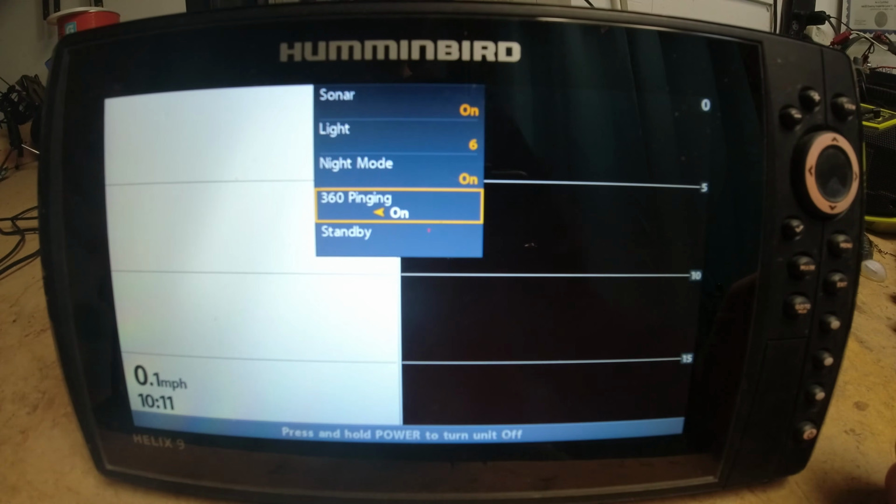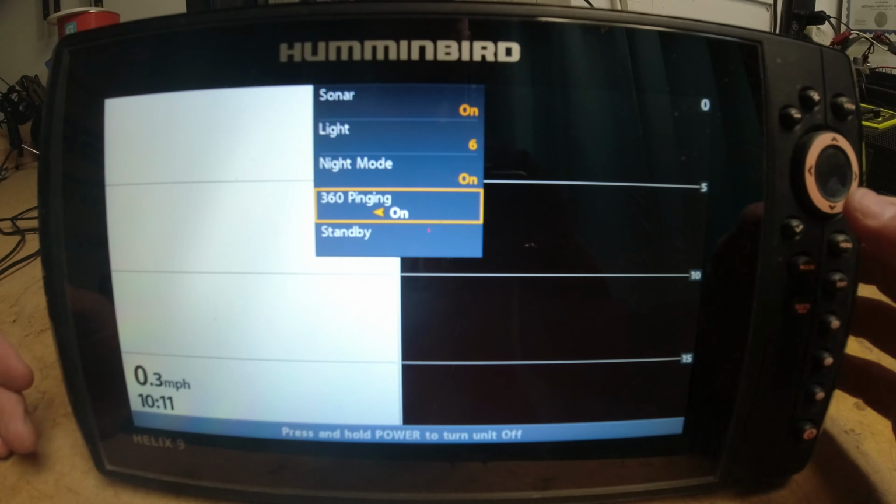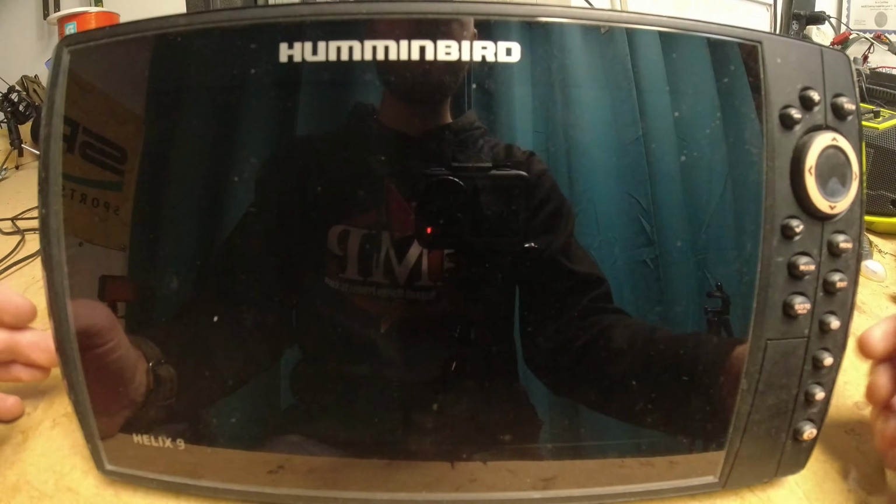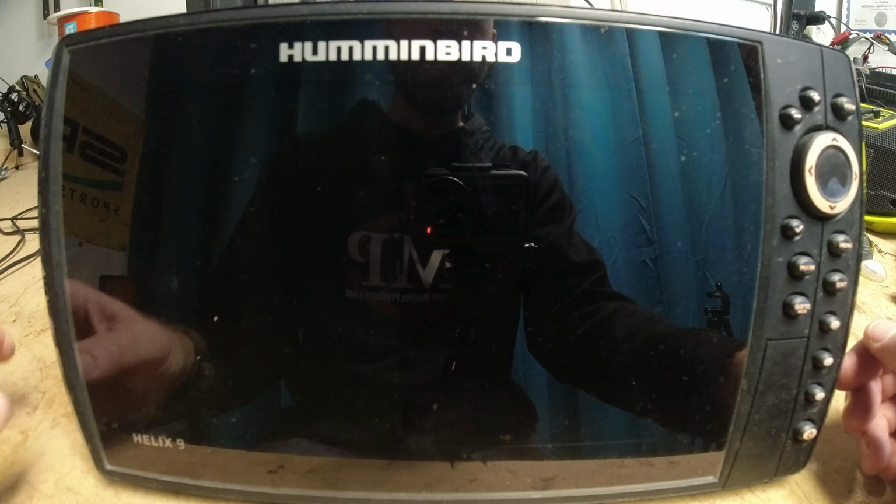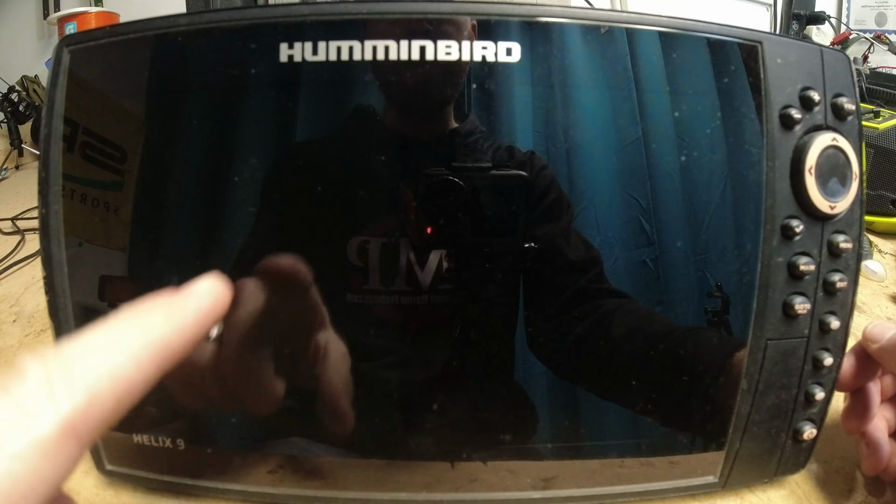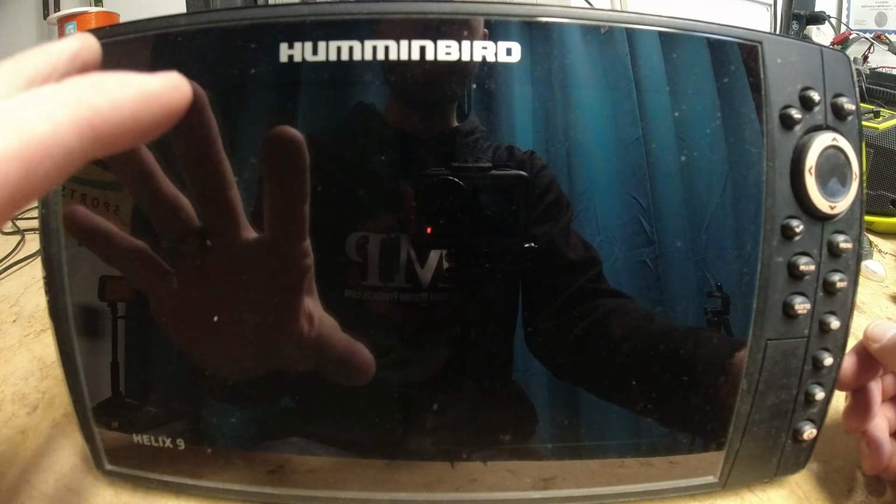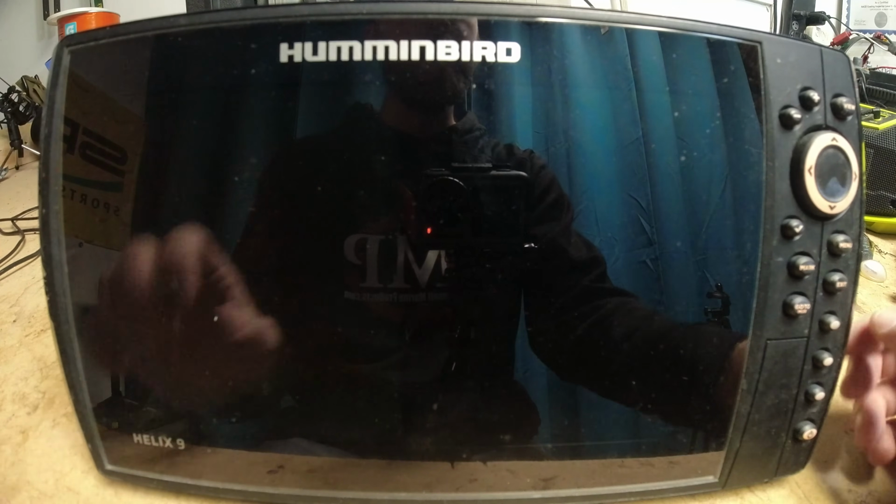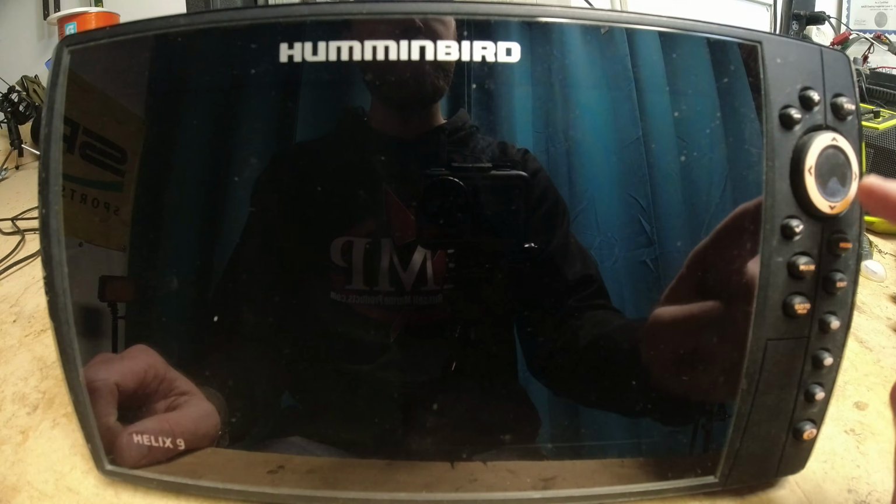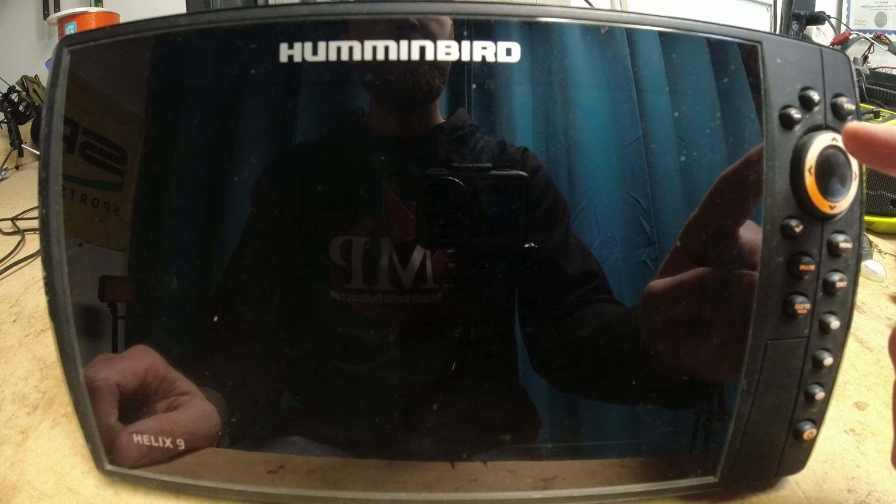360 pinging, so we can actually turn our 360 transducer on and off essentially. And then standby mode, if we want to do that, that is going to basically kill the screen here. If you look close enough, you can see that you are still on whatever screen that you left off on, and you also can see that these buttons are still lit up.